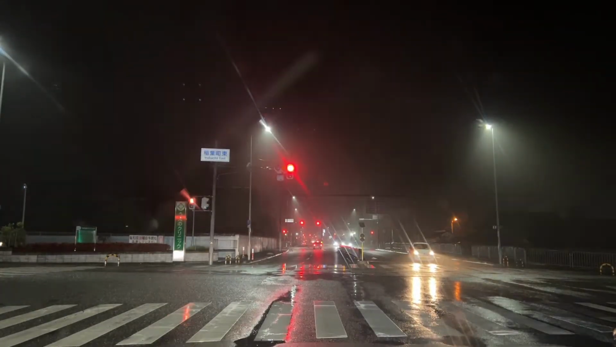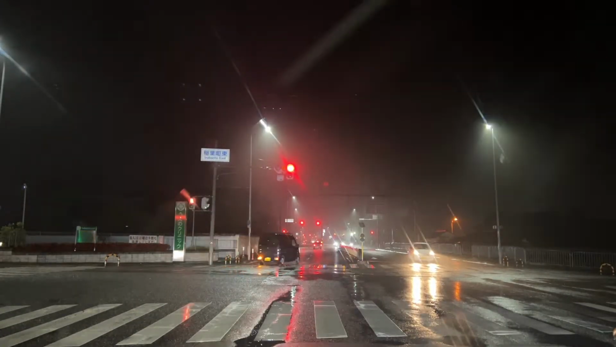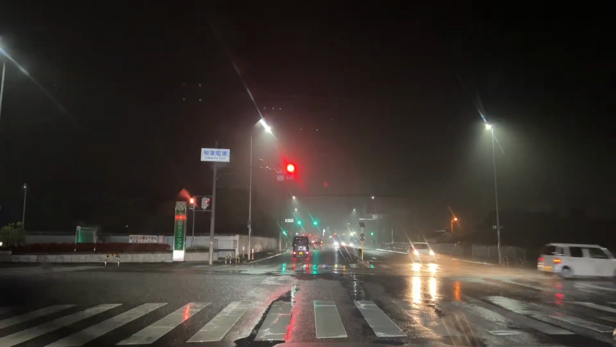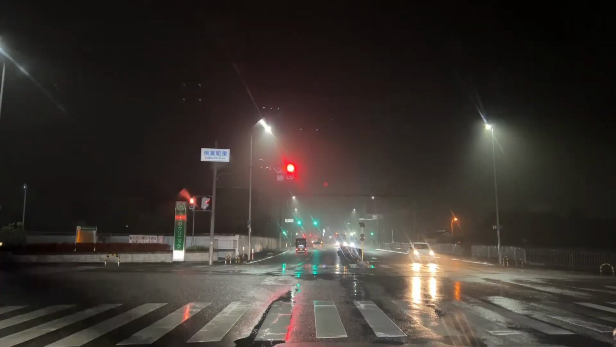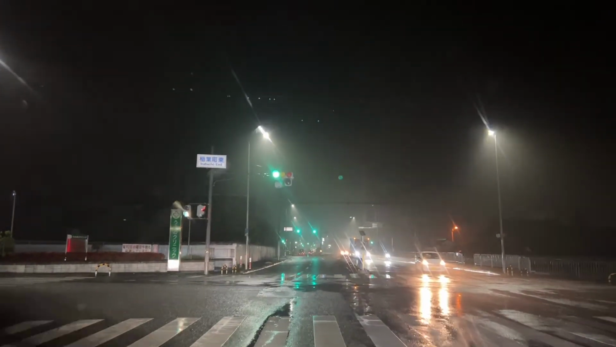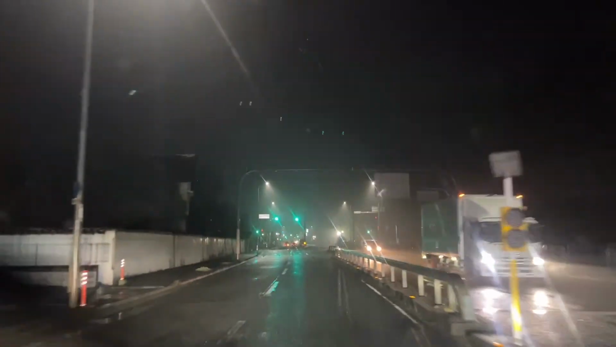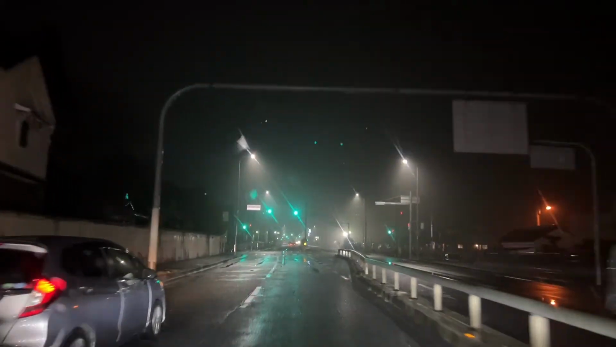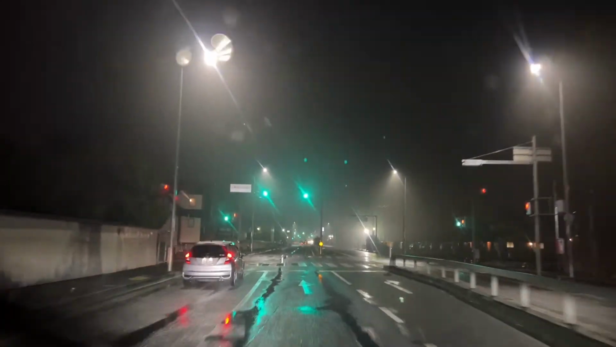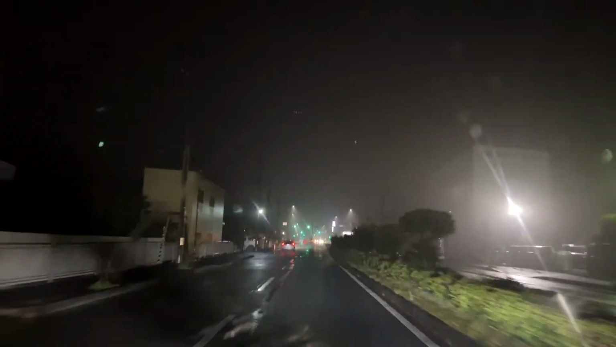So, where we're going is wasting time and getting watch hours. I just went to Costco to get some sushi and a black cherry rolled cake for Girls' Day tomorrow, the Hinamatsuri. And I gotta wait until about 9 o'clock for an event to finish to pick up one of my kids. So I figured let's drive around and I can show people what driving in Japan is like and what it's like to live in the countryside.